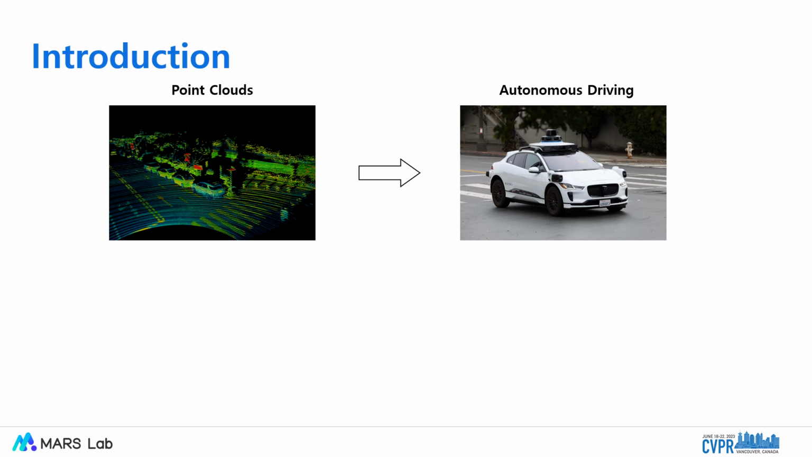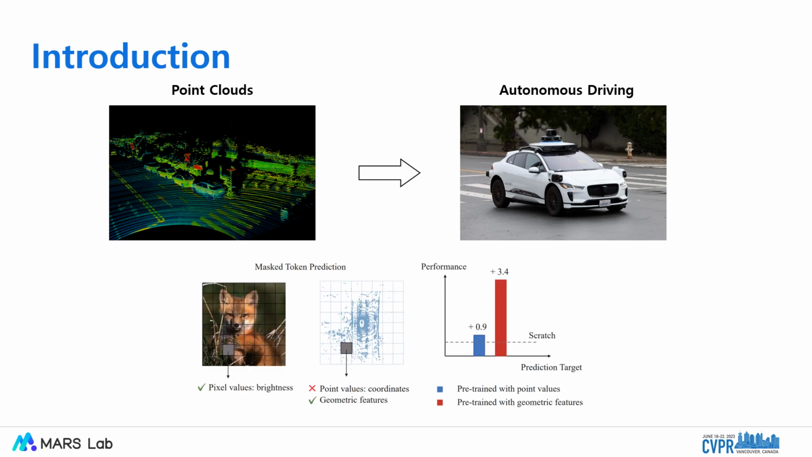Point clouds are often adopted to offer robust information in autonomous driving perception such as object detection and segmentation. These methods usually demand a large amount of 3D annotations which are hard to acquire. To alleviate this issue, recent works explore learning representations from unlabeled point clouds with masked modeling methods.